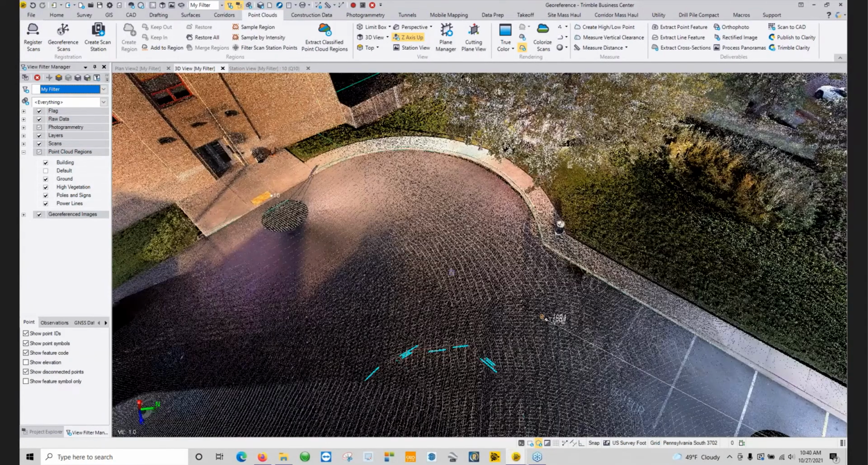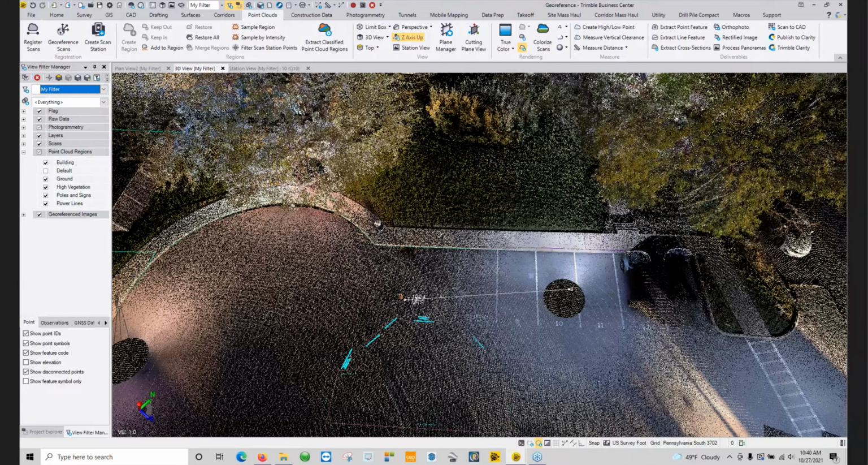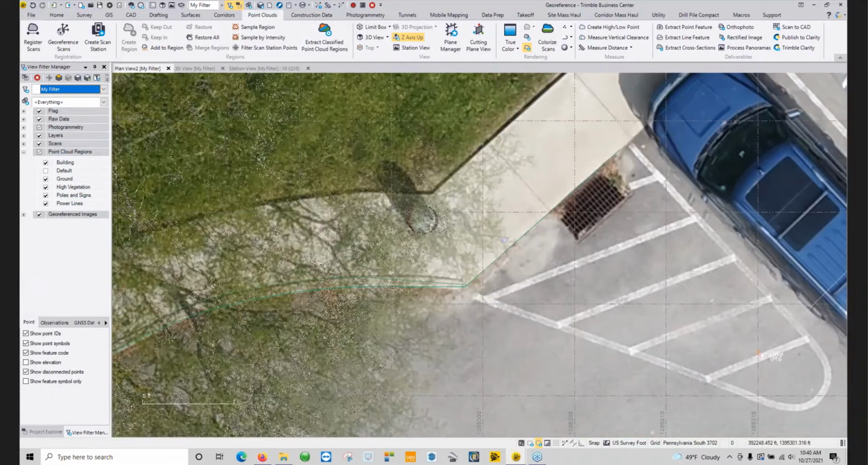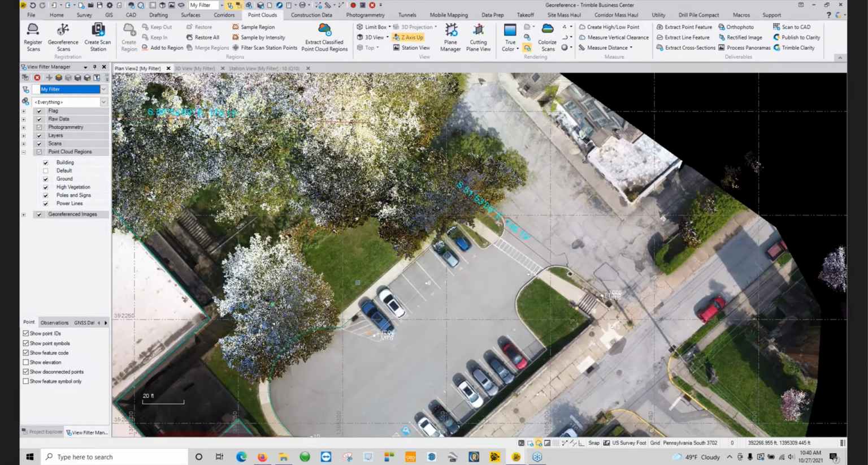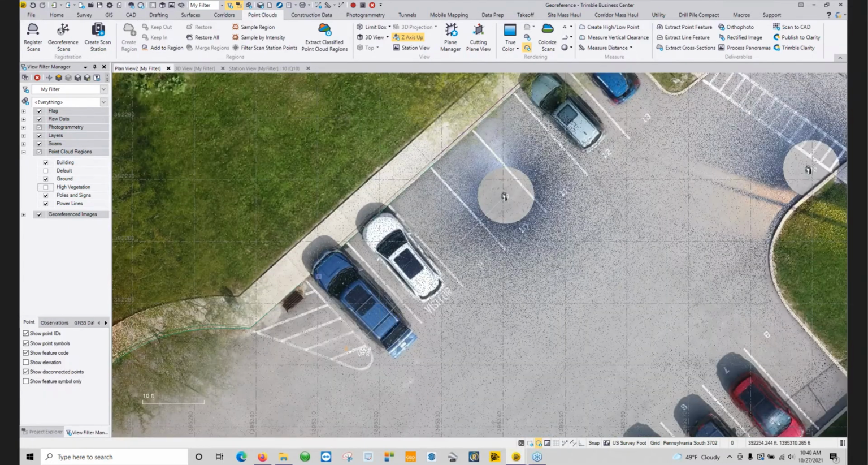So that's your 2D and 3D line work, or actually, sorry, just your 3D line work. So for our parking striping here, if I go back to my plan view, and again, this is with the imagery turned on, I can very clearly see my parking lines here.